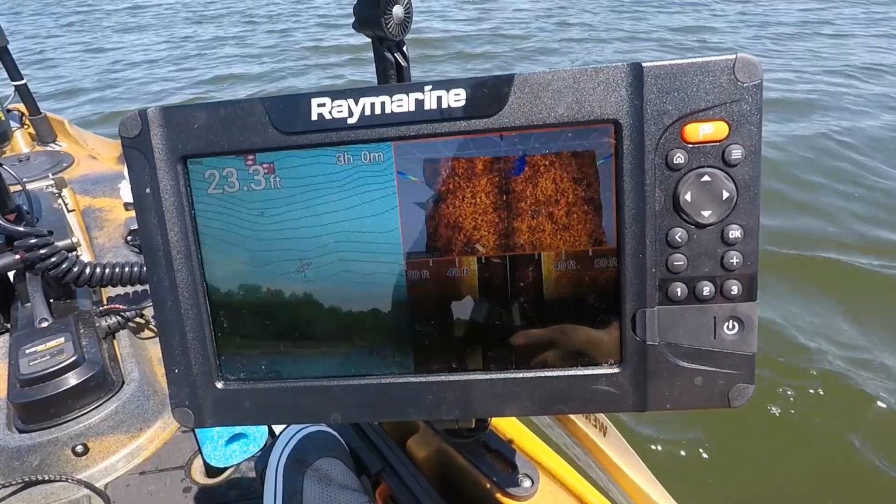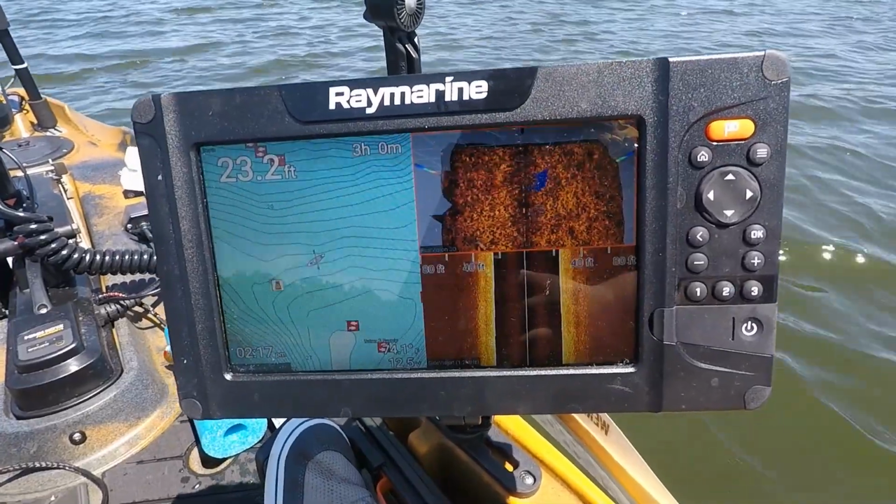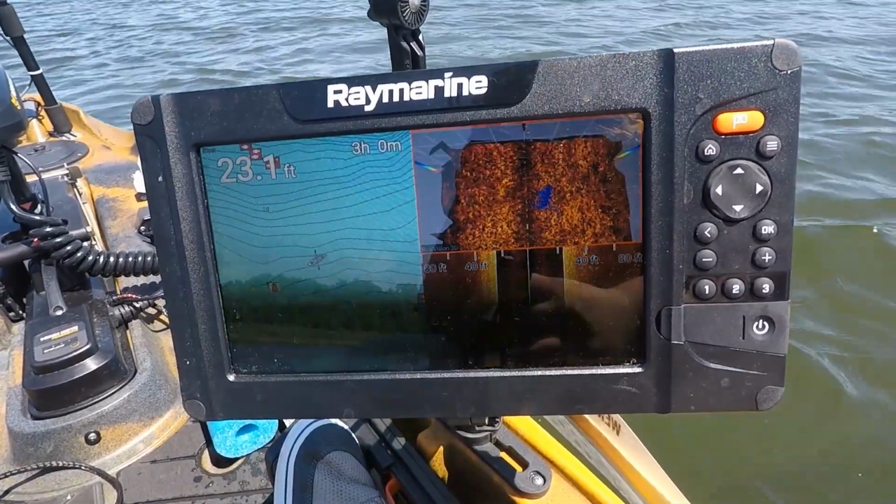Now, I'm doing my best here to capture the fish finder screen, and I pray that it's going to come out okay. This is not easy to do. I've made a janky setup here to be able to do this.